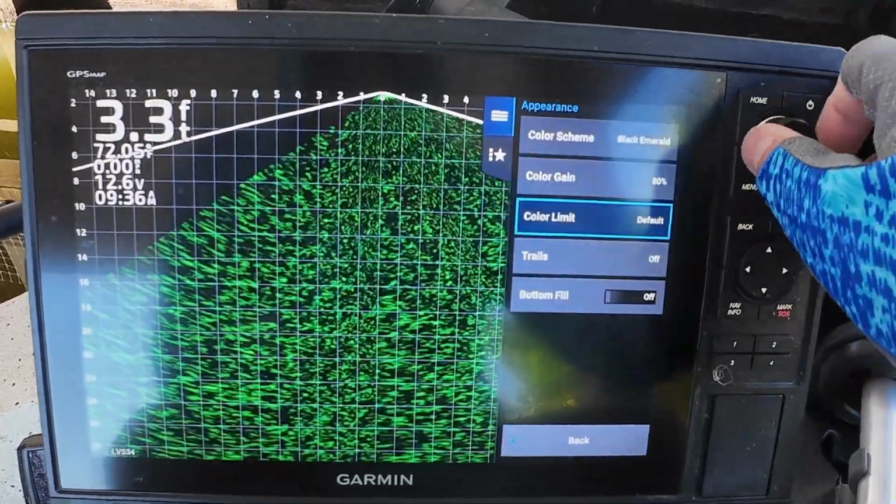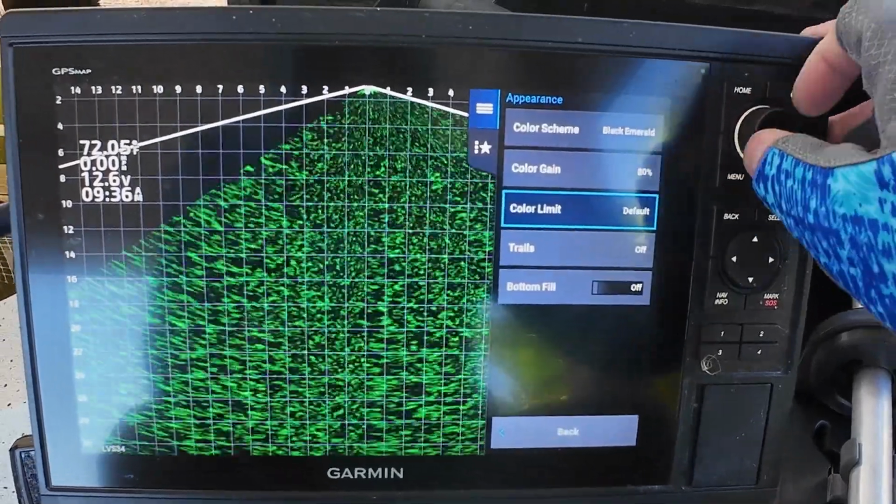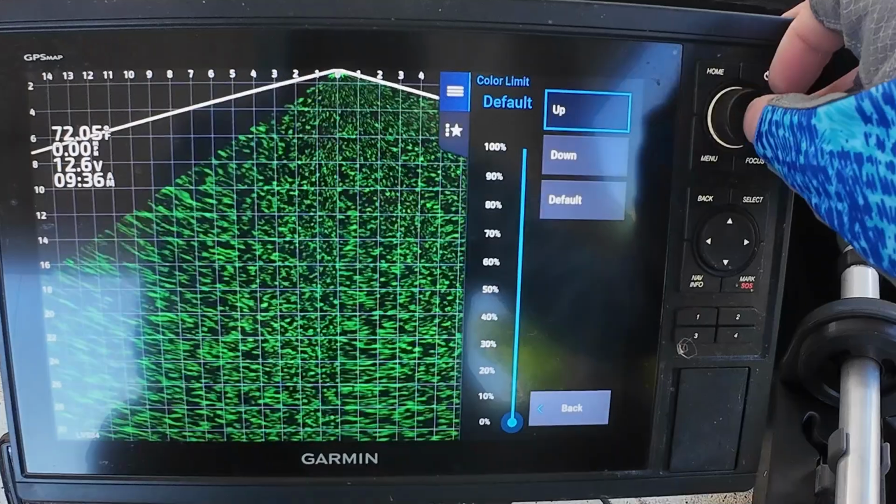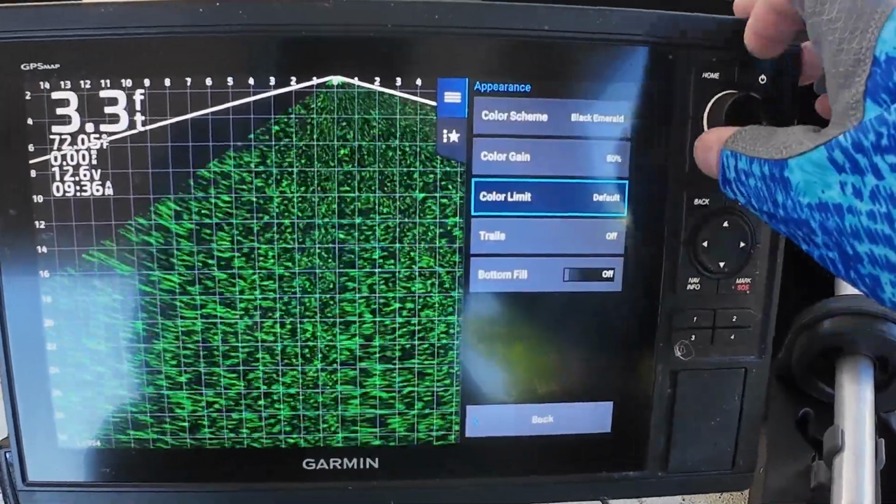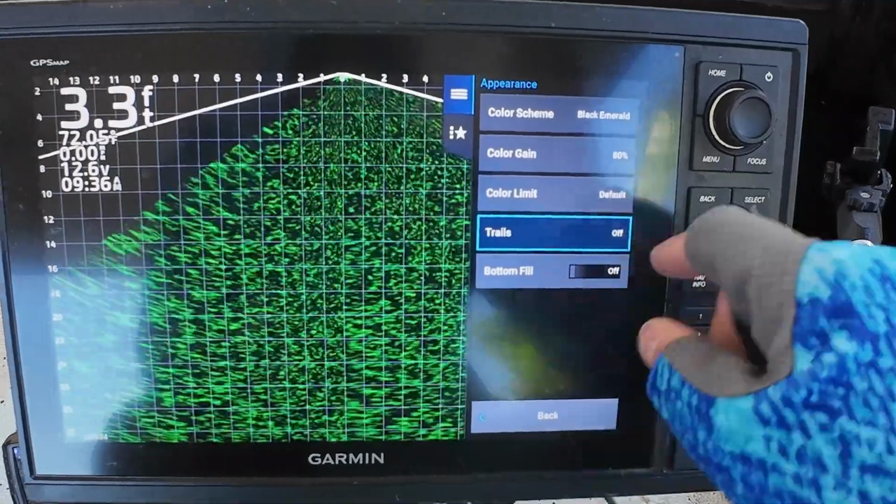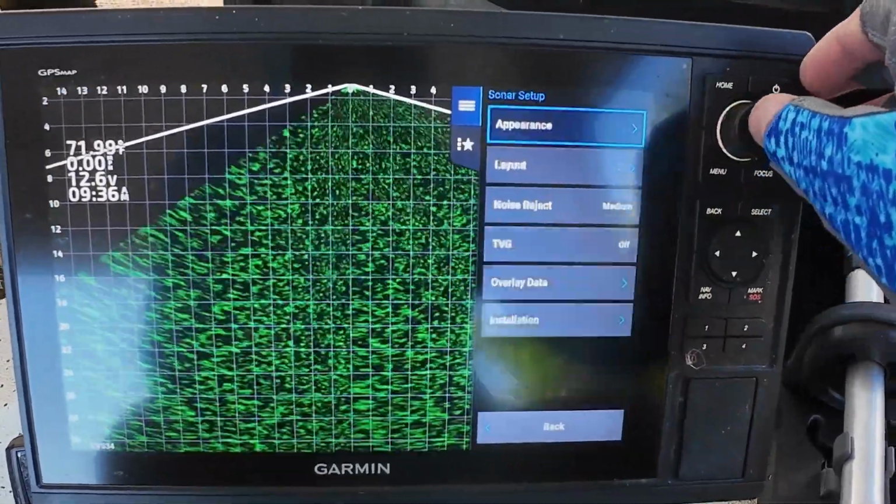And color limit, I leave the color limit off, or at 1, it's fine. Trails off, bottom fill off. So I'm done with appearance.